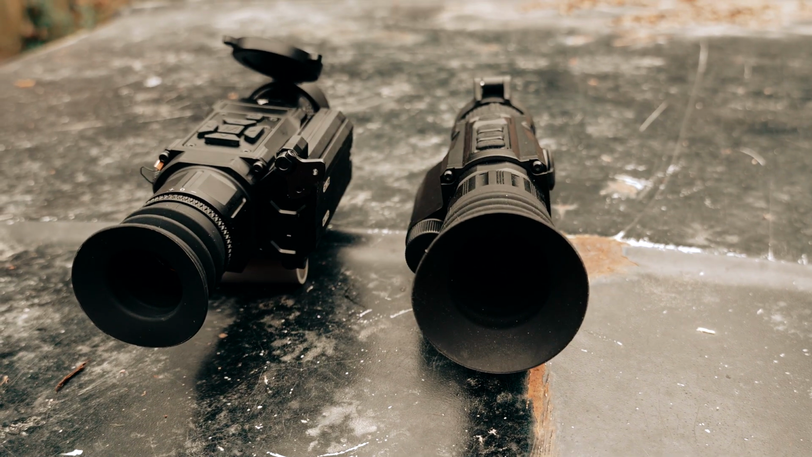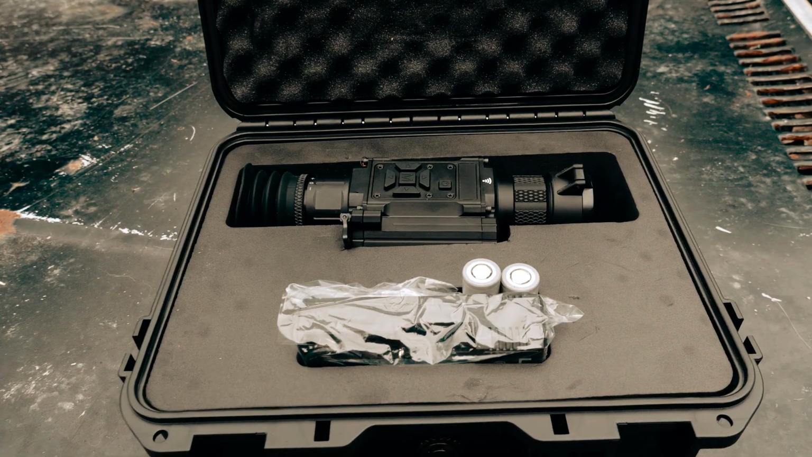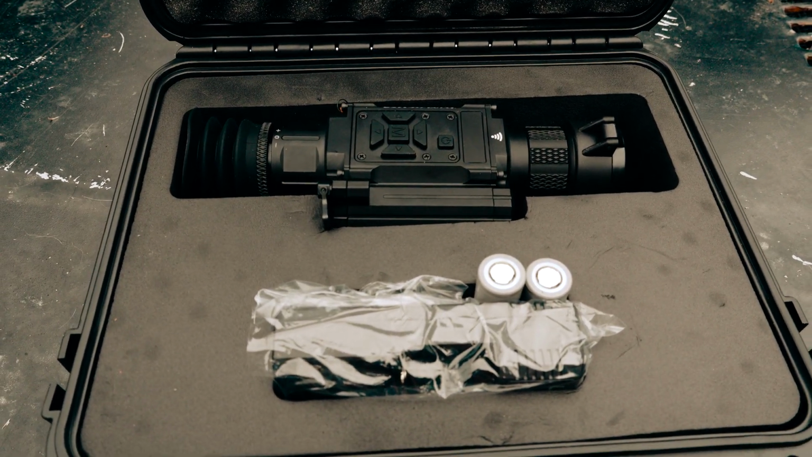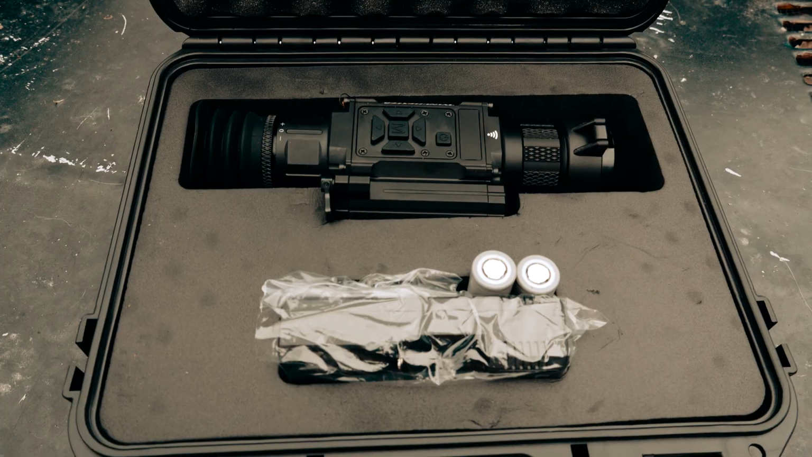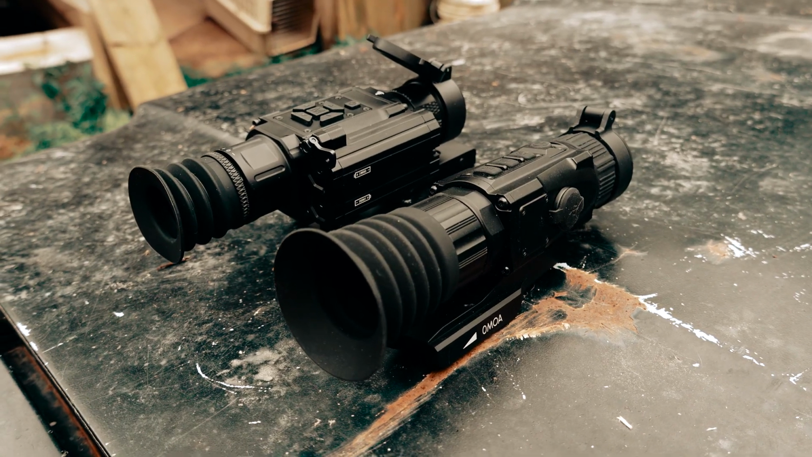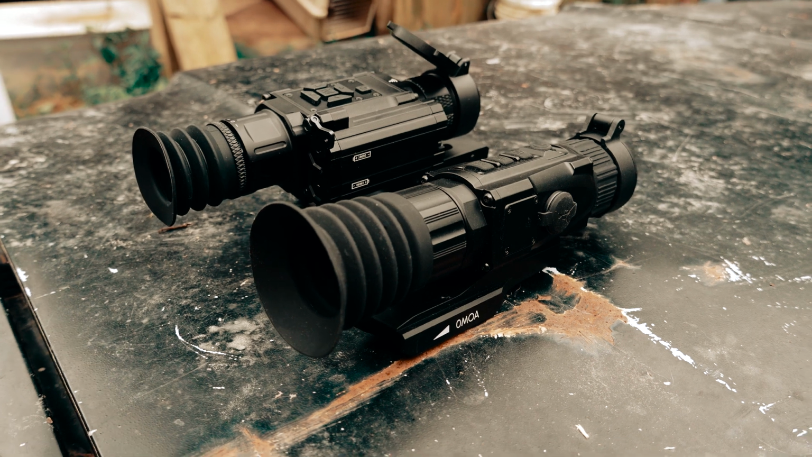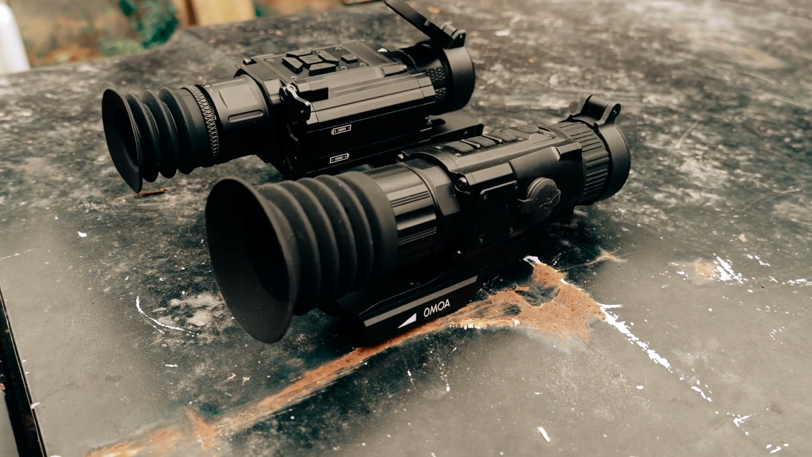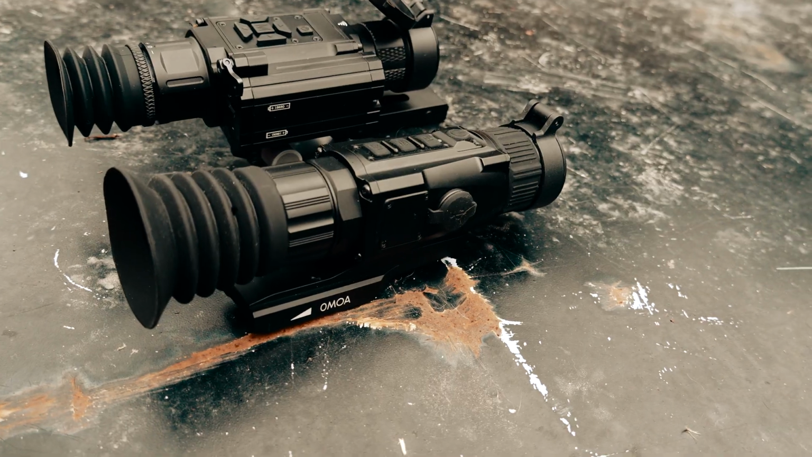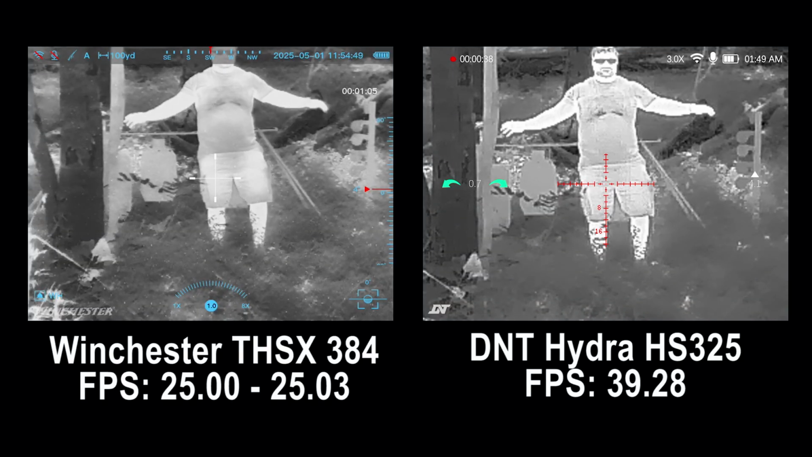Also the price. This one is MSRP of $1,999. Yes, just under $2,000. However, sometimes you can find it around $1,650 if you look around at the right place. The DNT Hydra is actually MSRP at $1,600, but you can find it around $1,200 if you look hard enough. Slight difference in price, slight difference probably in quality as well. I'll show you some side-by-side comparison footage here in just a moment.